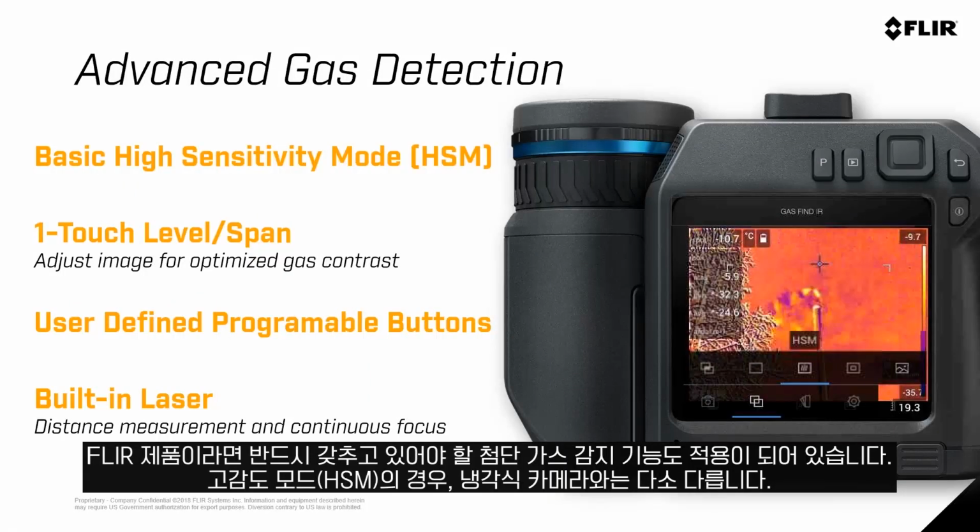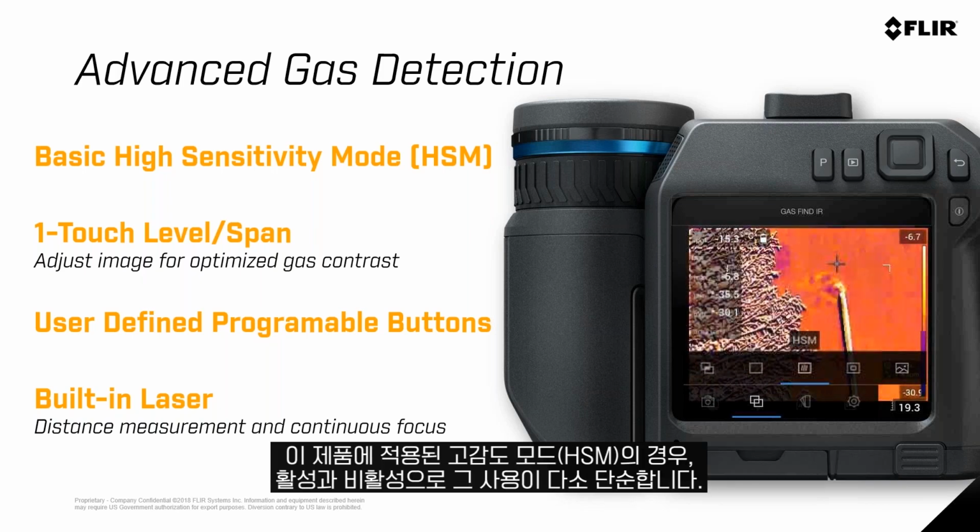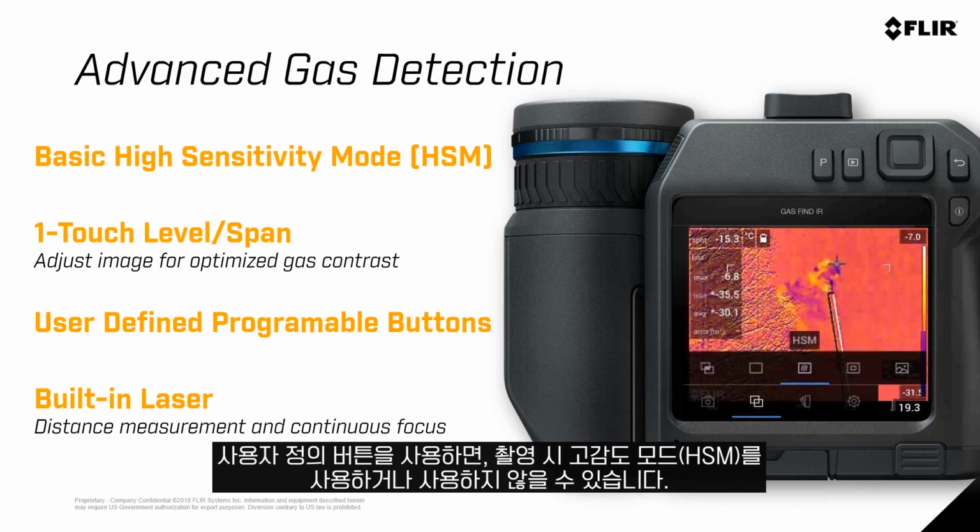We do have some of those advanced gas detection features. As I mentioned, you would expect those from Flir. High sensitivity mode, it is different than our cooled system. A high sensitivity mode in this camera is just on and off. You simply turn it on and you turn it off with things like a user-defined programmable button.